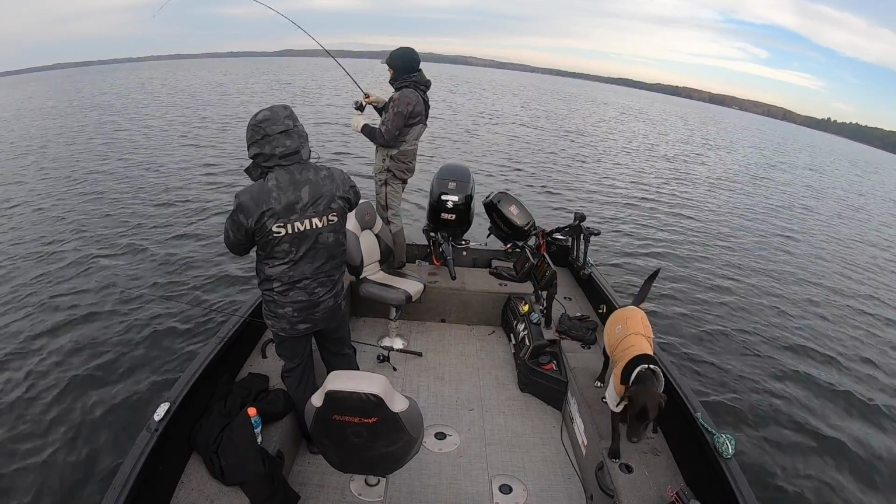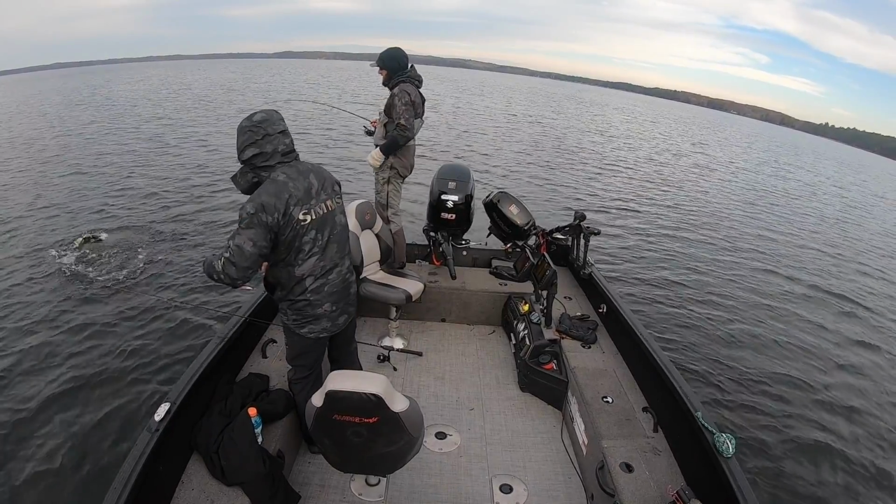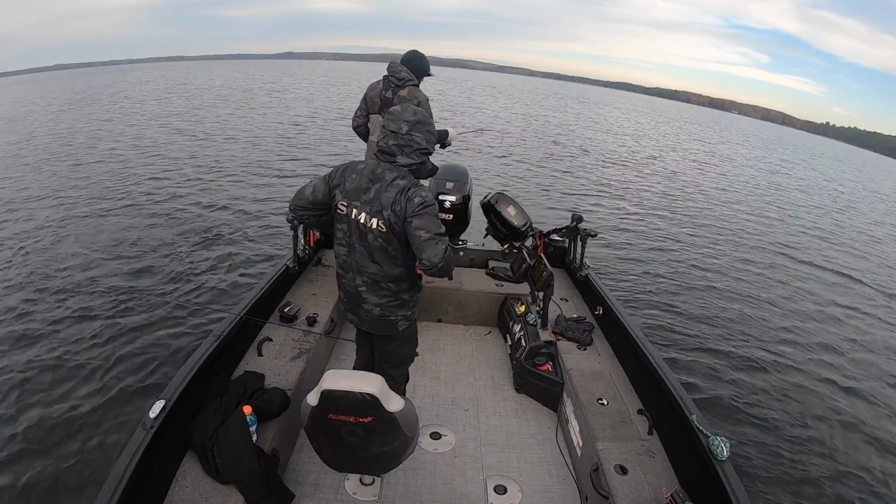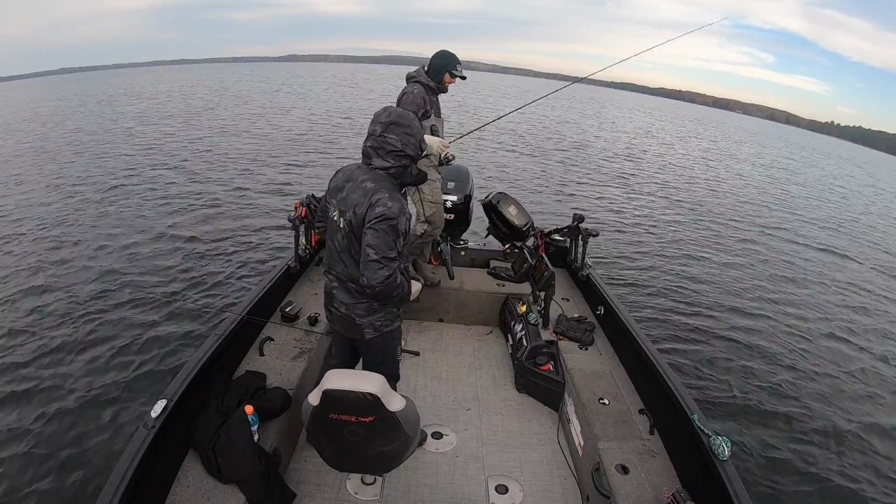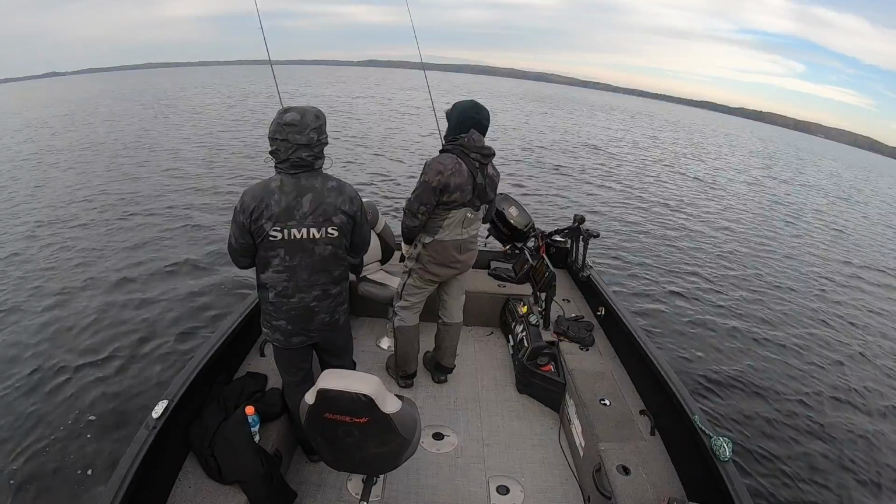Hooked up. Fish on. Oh, jumper smallmouth. Alright, I'm going to pull the camera out. Is that okay? Oh, there he goes. There he goes. Nice. Catch and release. Keep casting over there. There's a whole bunch of them on side imaging.